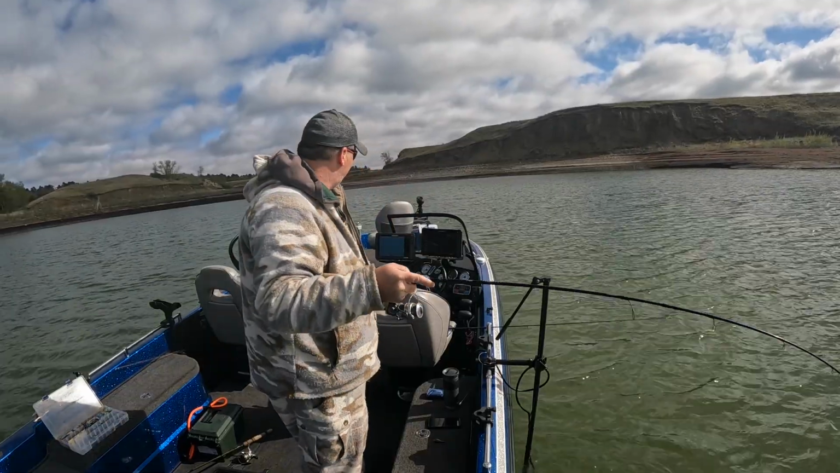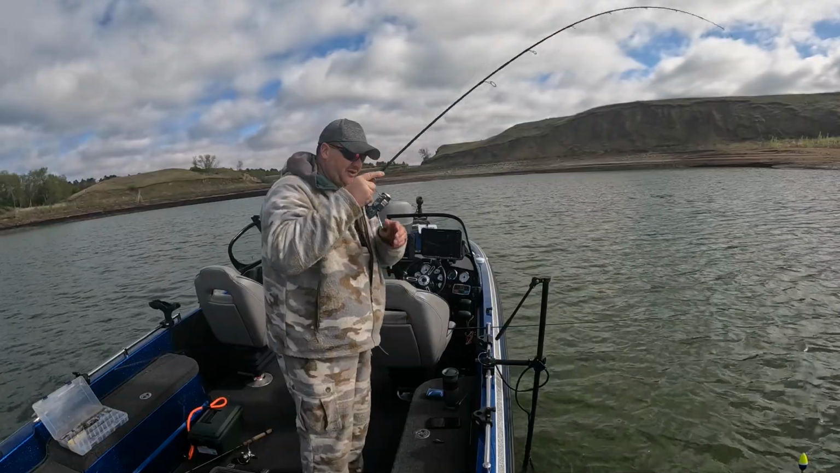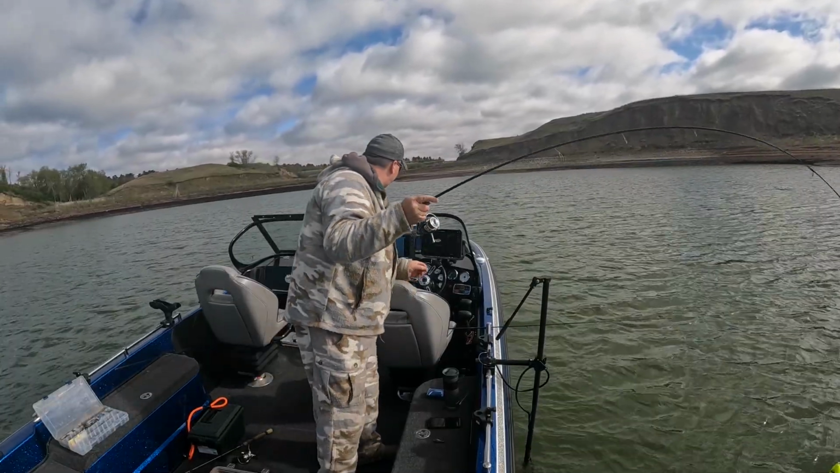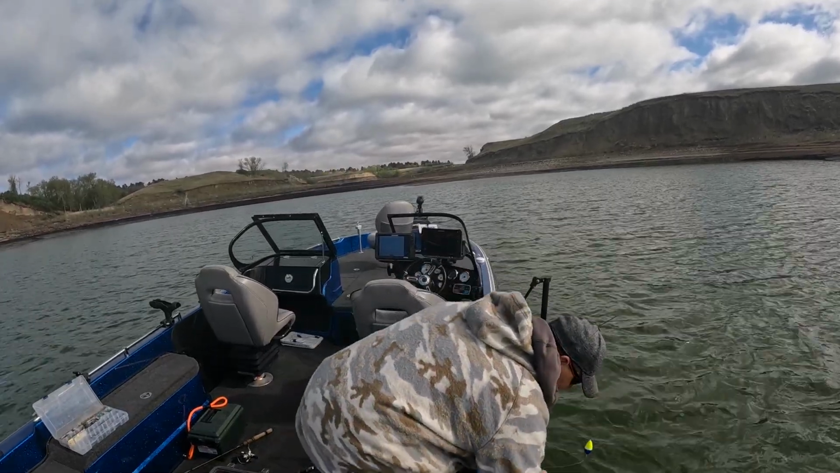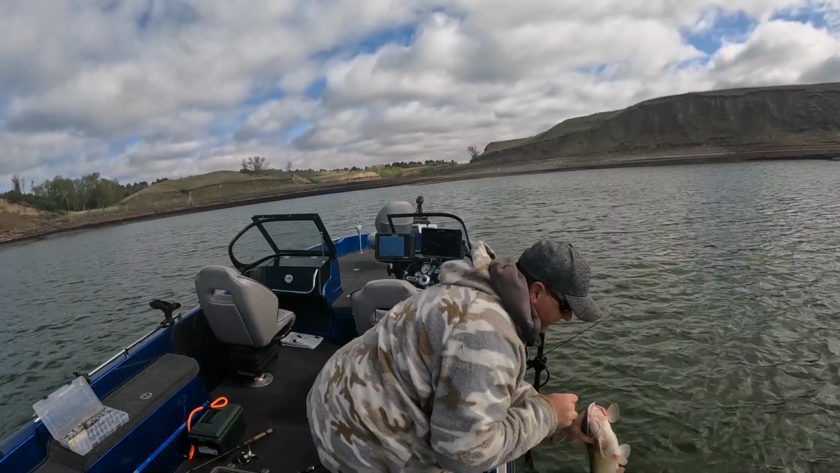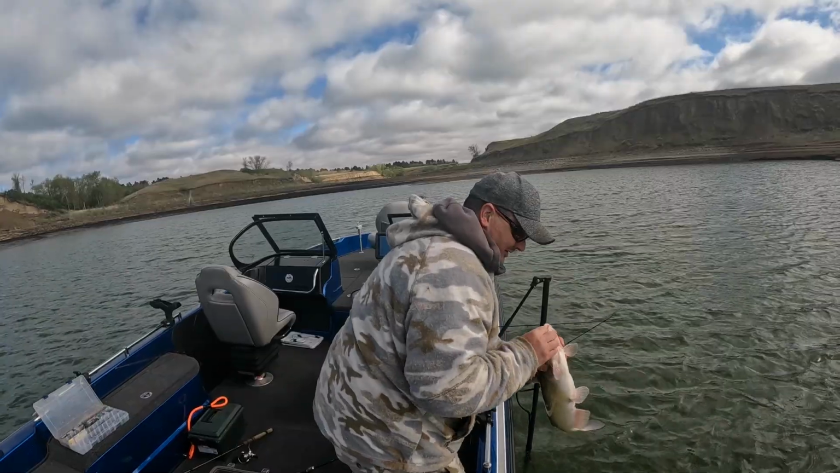Catfish, you gotta be kidding me. Catfish on the slip bobber. Big old catfish too. Big old catfish. Big old girl here. Well, not what we were looking for, but they're fun.